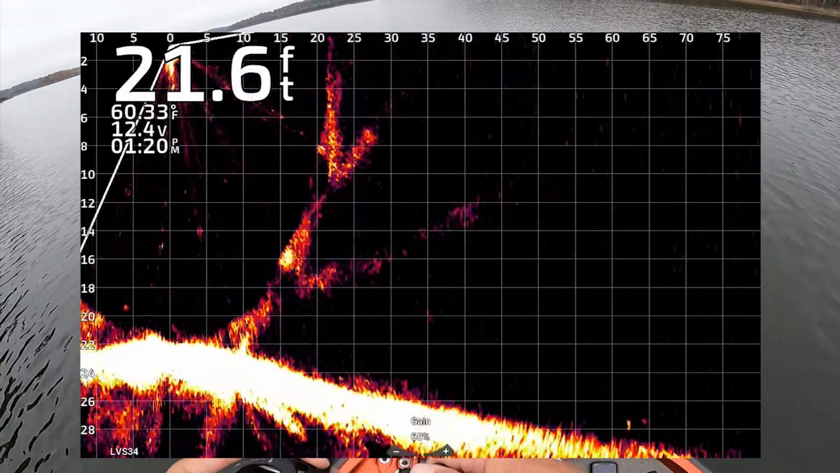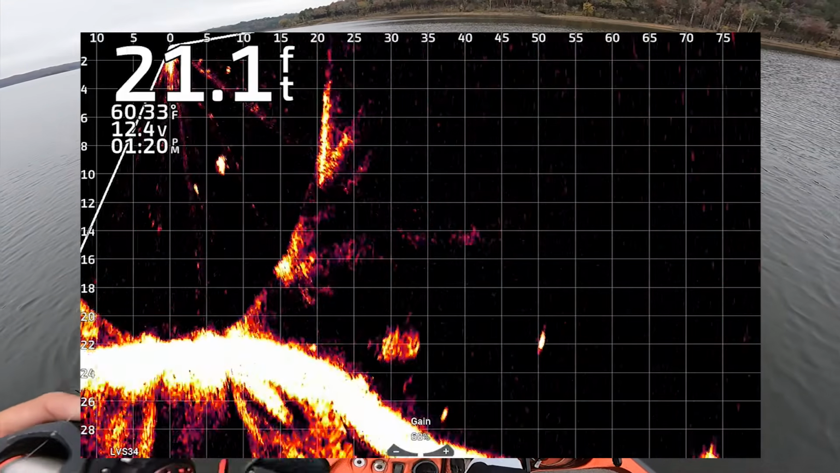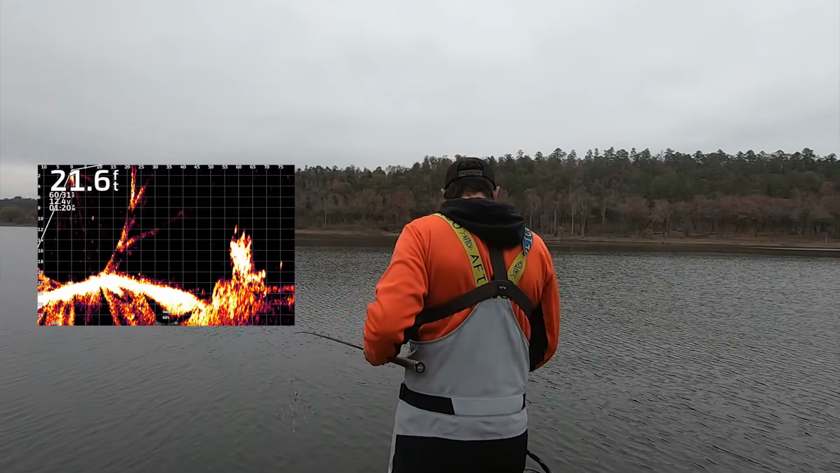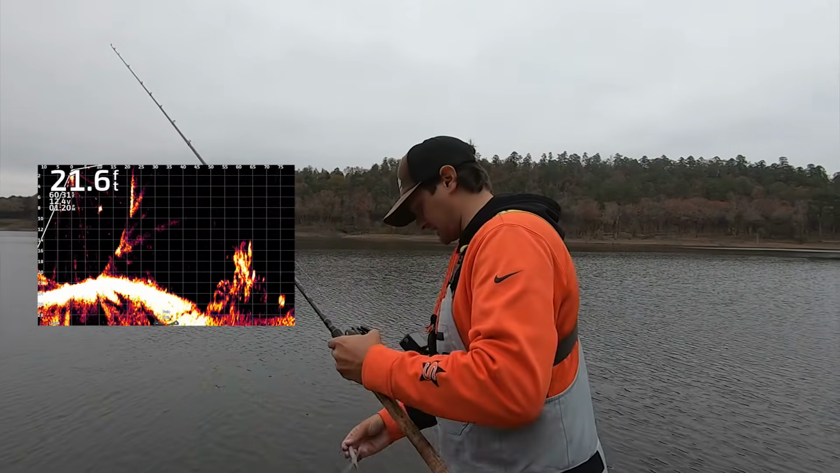All right, cool. So guys, that's one good thing about it, is knowing, look at that guy, is kind of having that muscle memory. Okay, and we're gonna go look at some different stuff. That right there is a brush pile. There are some fish there. Let's throw a different lure real quick and try to get a feel.